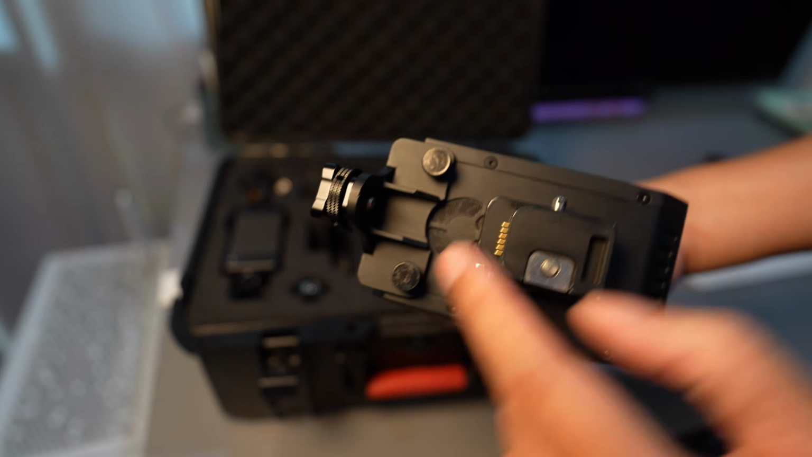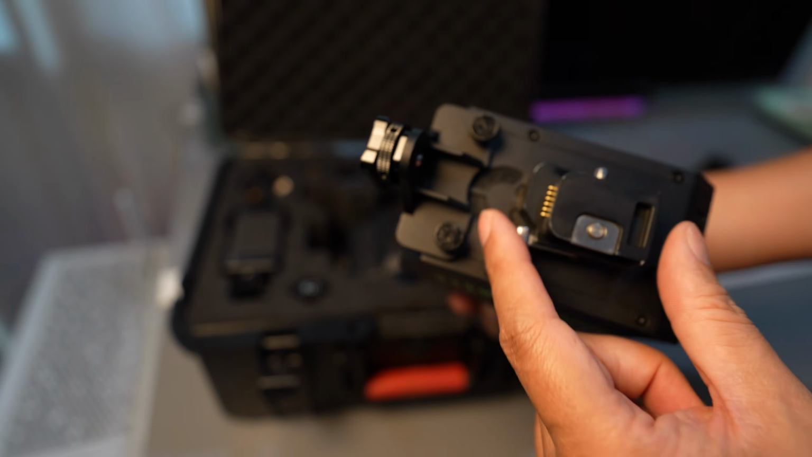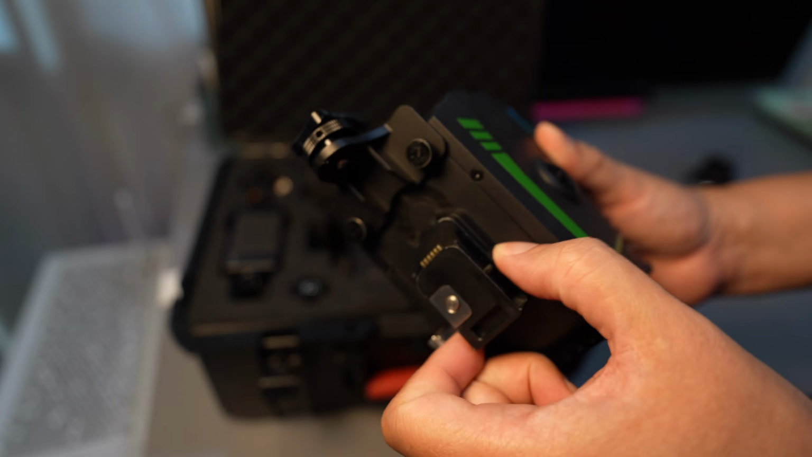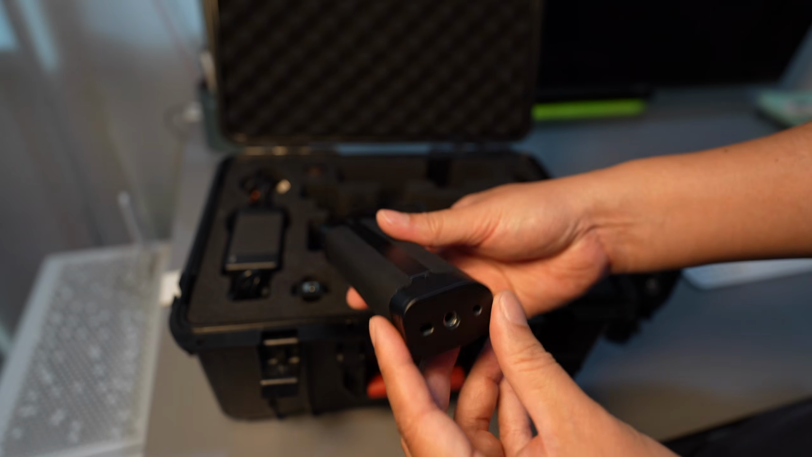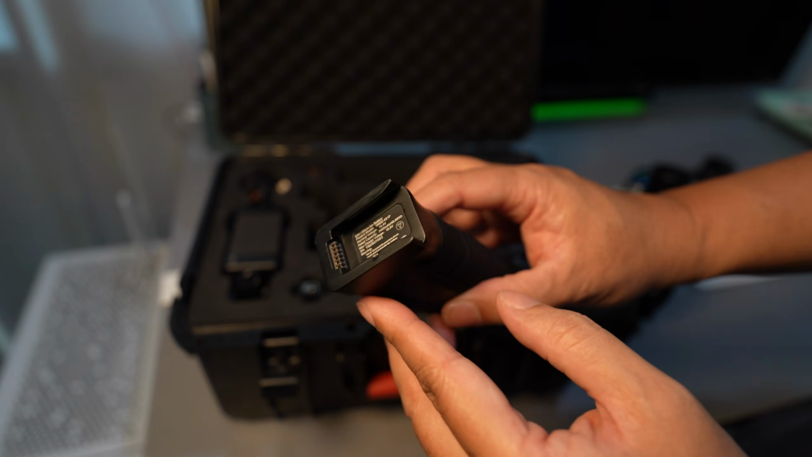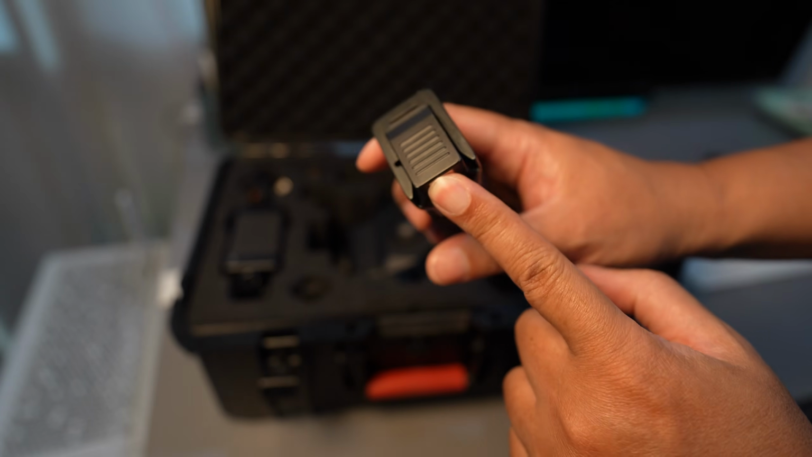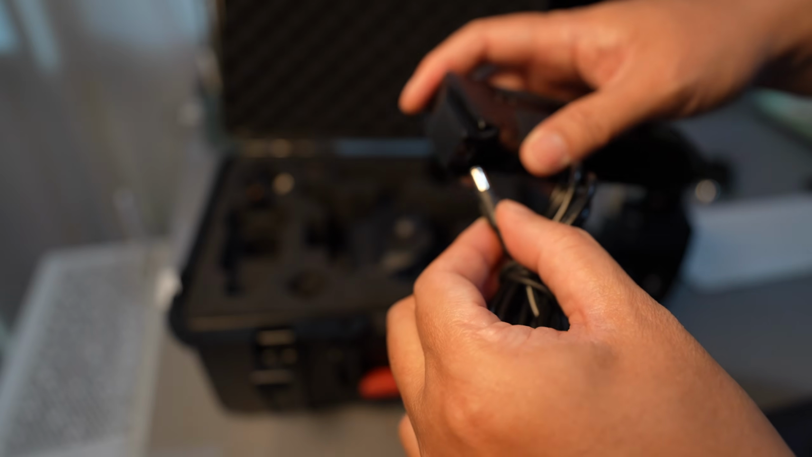The bracket comes off easily, just loosen the two thumb screws. It uses the same handlebar locking mechanism as the LiGrip O2. The package includes one battery and it's the same type used in the LiGrip O2. So it uses a proprietary charging port, and you will need to take the battery out of the scanner to charge it.